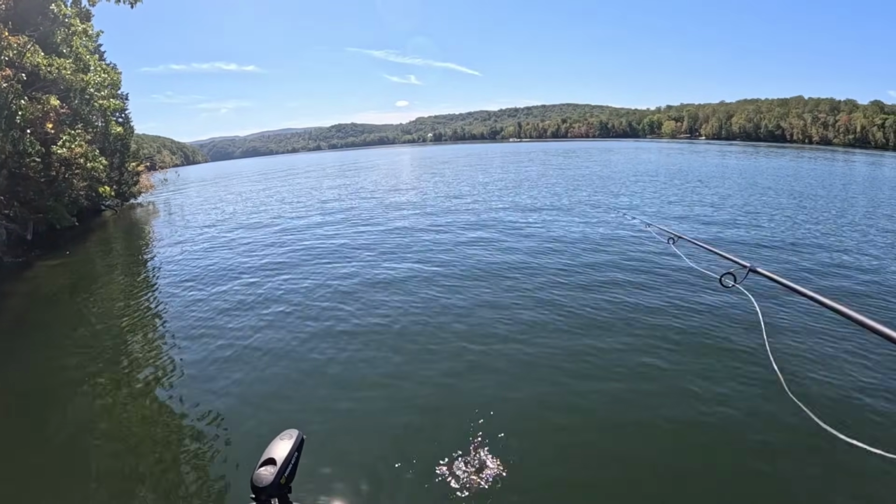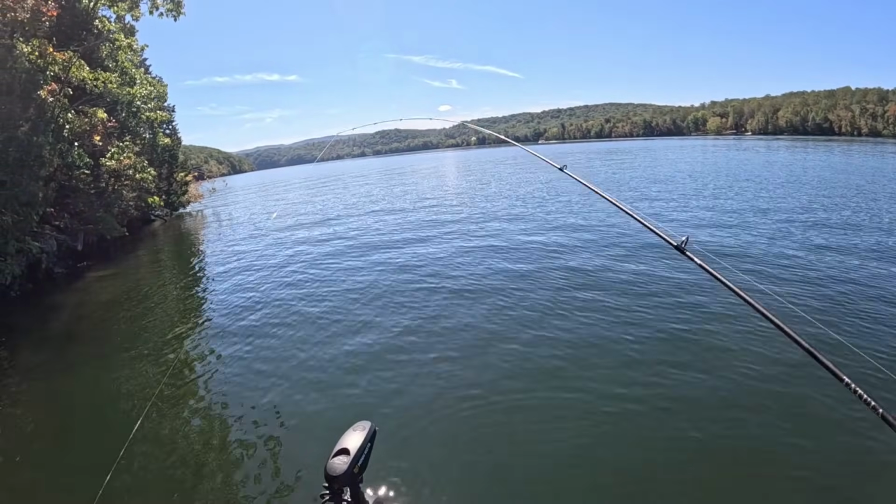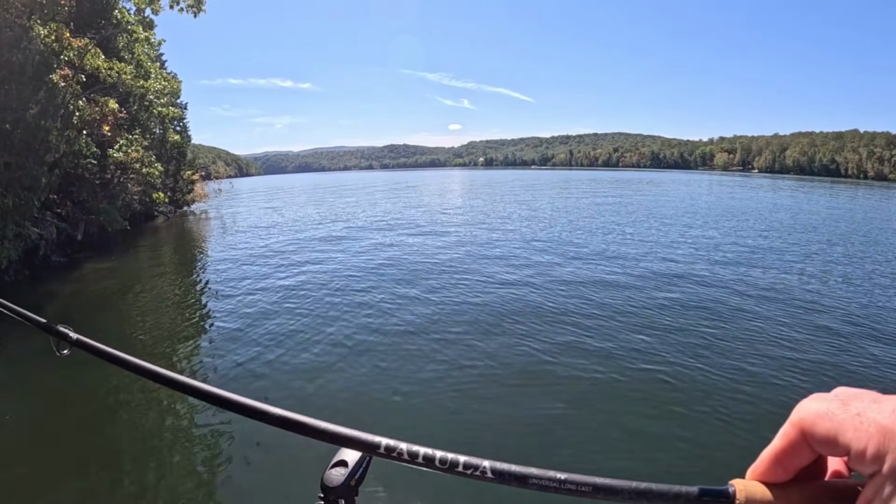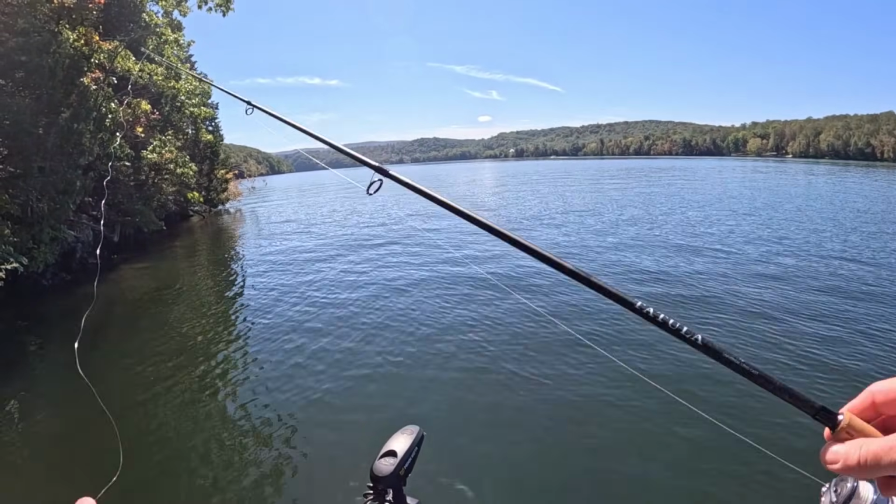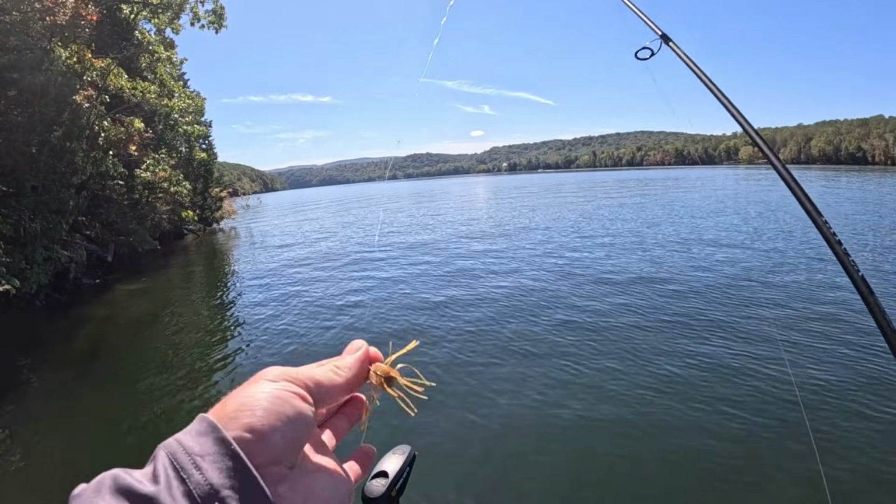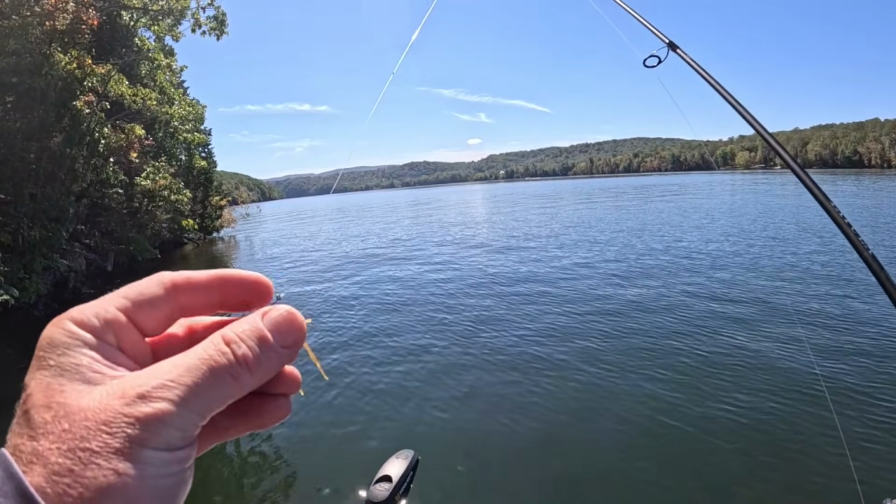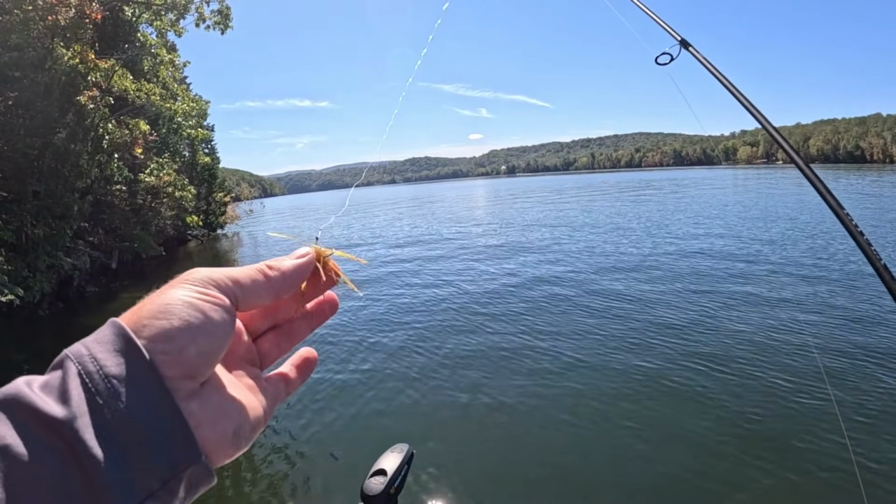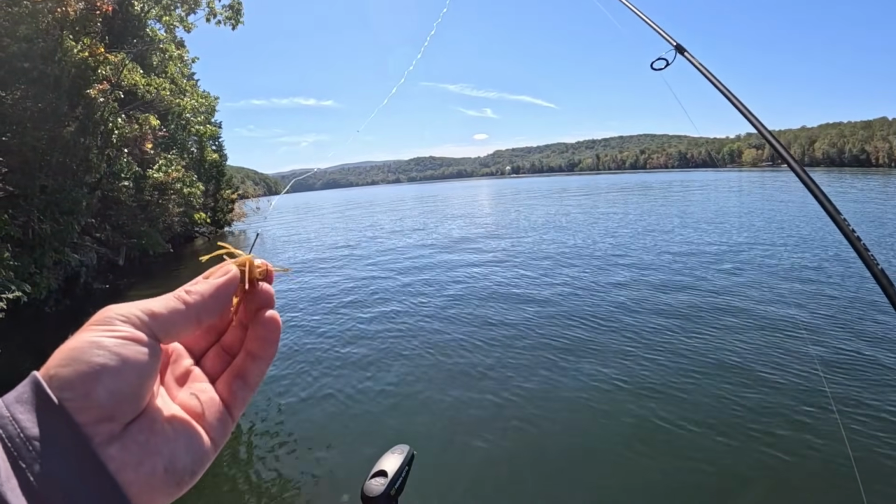So the setup for the dice is basically what I use is a hair jig rod. So this is a Tatula 7.6. It's called a universal long cast, but it's like a hair jig Nico rod. These things are light, and even when you add a weight to it, it will only hold about 1/32 ounce weight if you're using tungsten. It'll hold a lead one too, but it tears the bait up.